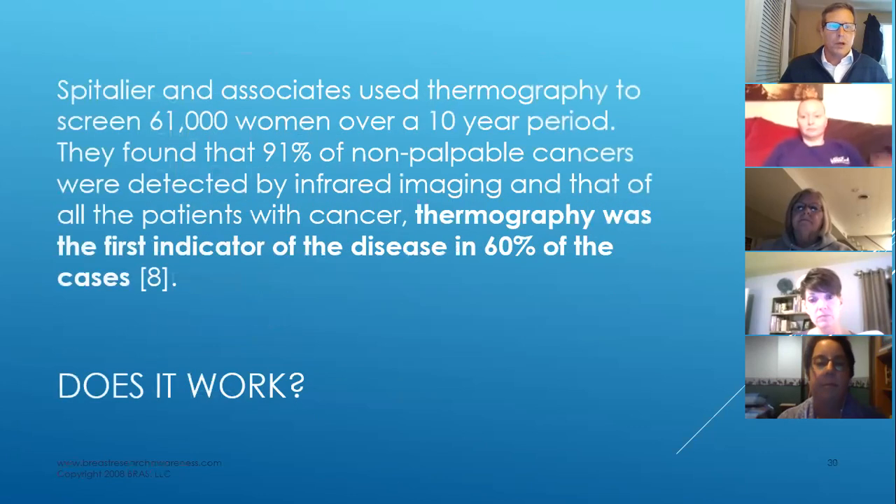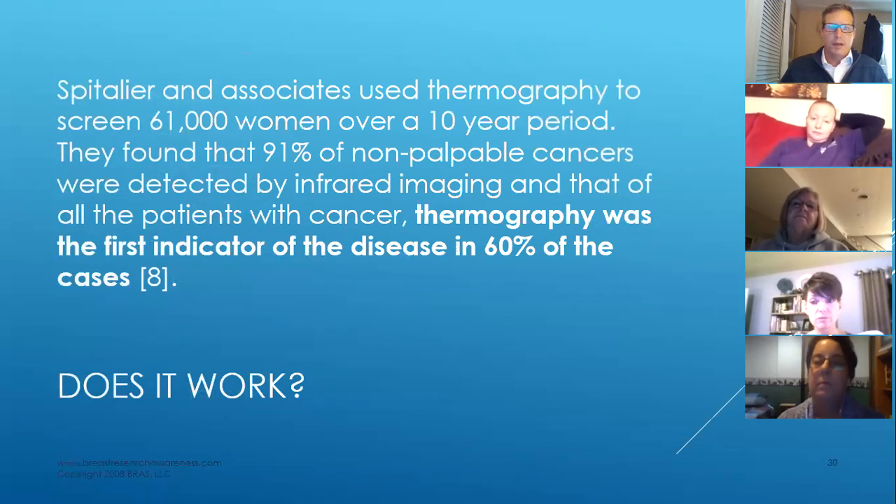All right, so I want to just show you one study that's out there. Spitalier and Associates used thermography to screen 61,000 women over a 10-year period. They found that 91% of non-palpable, that means you can't feel it, cancers, were detected by infrared imaging, and that of all the patients with cancer, thermography was the first indicator of the disease in 60% of the cases. Pretty good study.